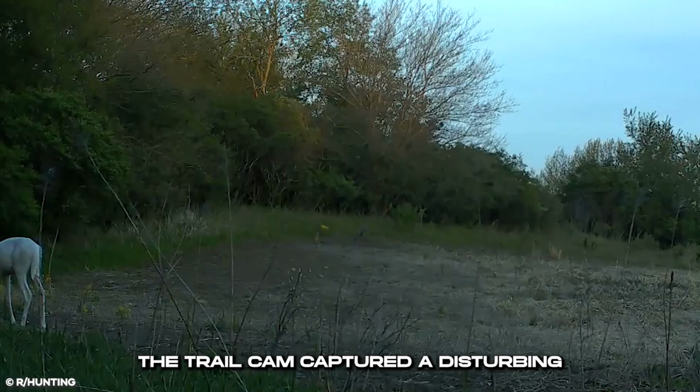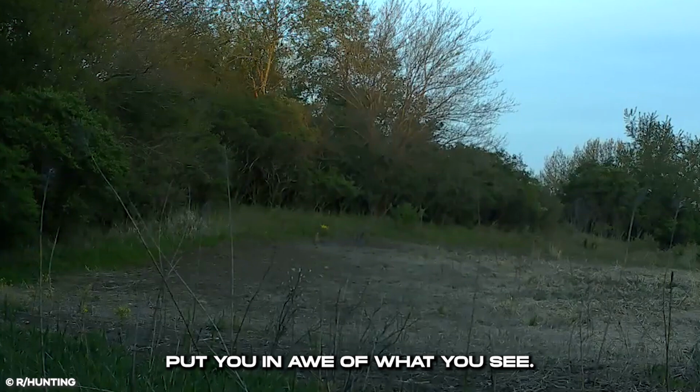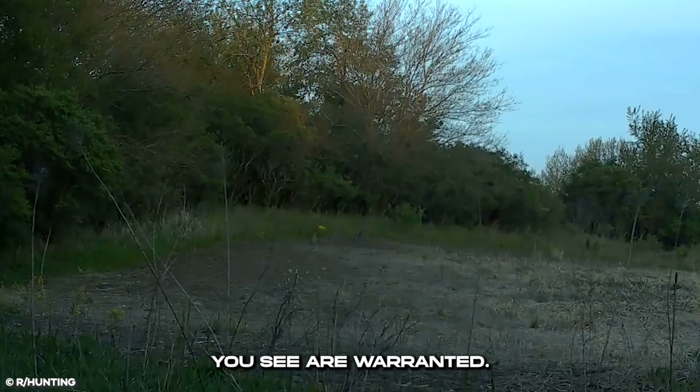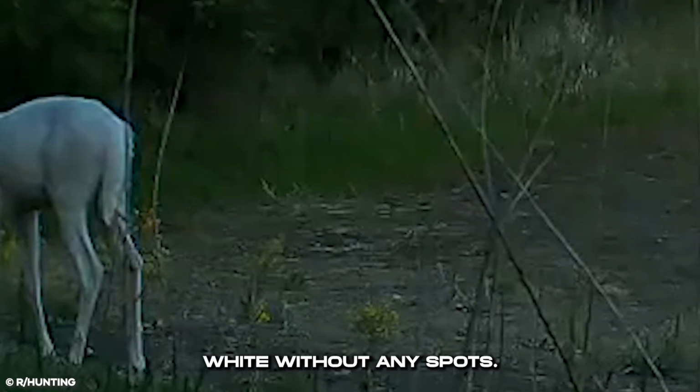The trail cam captured a disturbing sight that will also strangely put you in awe of what you see. Speculations about what you see are warranted. The observer set the trail cam on a public land, and the clip shows the back half of a creature. The animal is pure white without any spots.